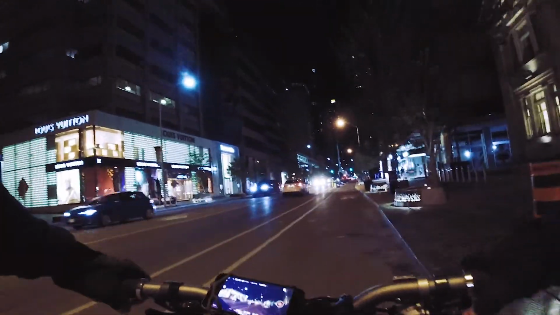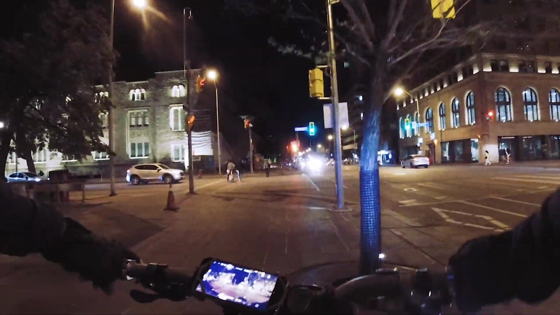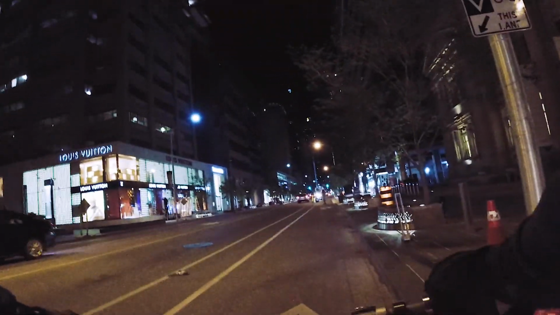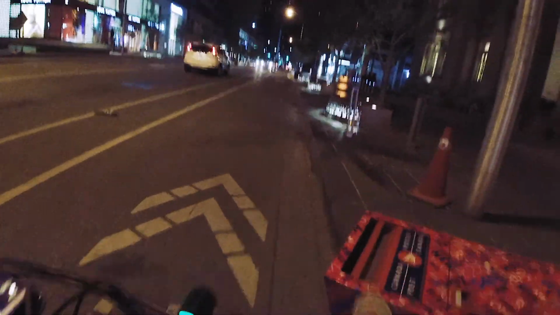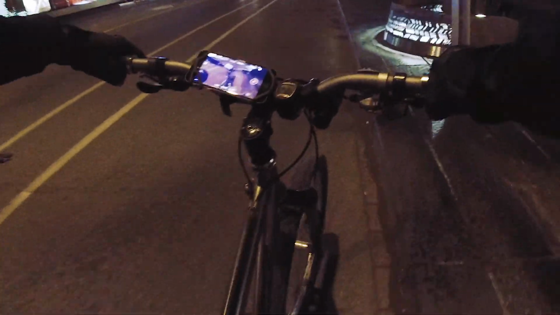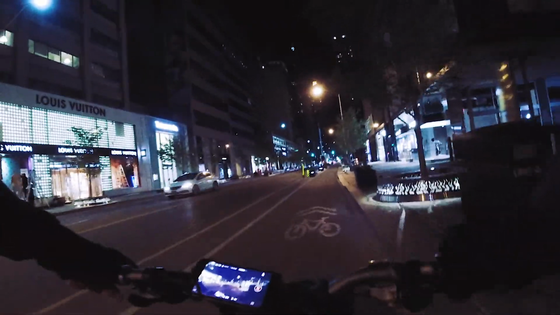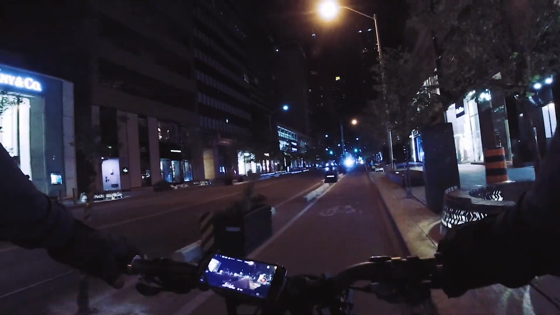Wow, somebody knocked the... That's not very good. Hold on. Oh my God. Let me see if I can move this sucker out of the way. Somebody knocked that damn mailbox onto the bike path with the sharp edges. You hit that with your leg, you're gonna be carved like a roast beef. Holy moly, you gotta watch this shit.